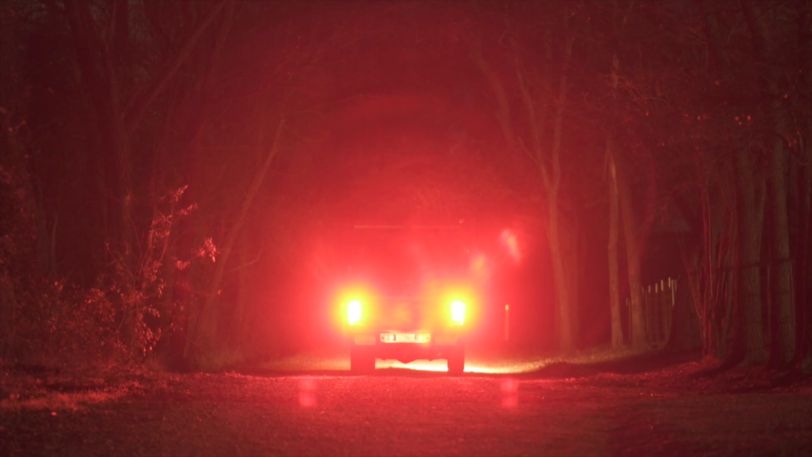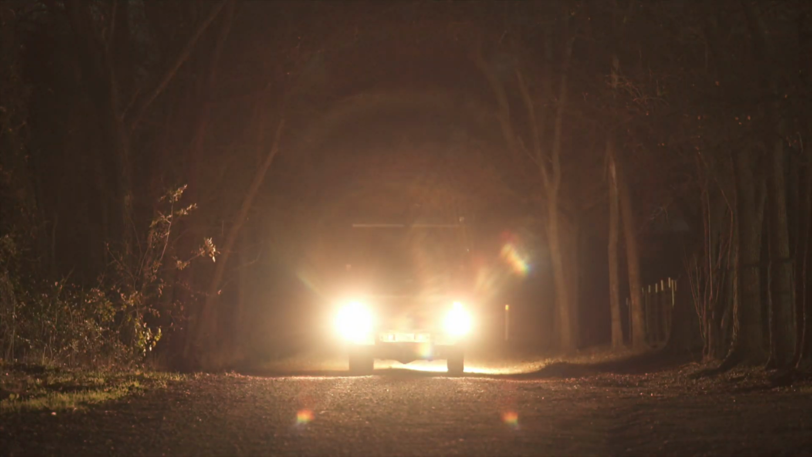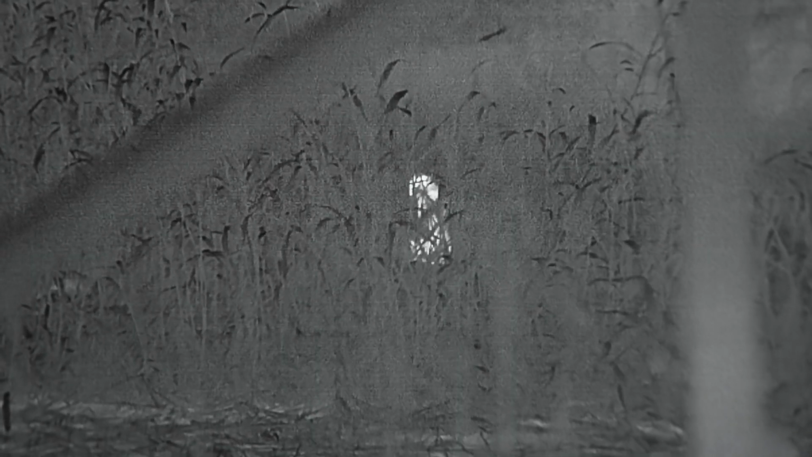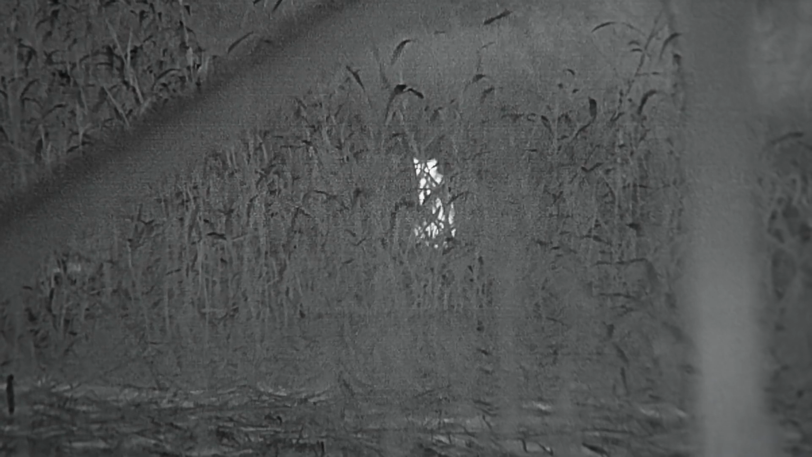Whoa. Back up real quick. I'm almost positive that was a cat back there. A little bit. Oh, right there. Sure enough, man, right there. See him? This cat was in a place we have access to, but only after deer season. But across the county road was fair game.